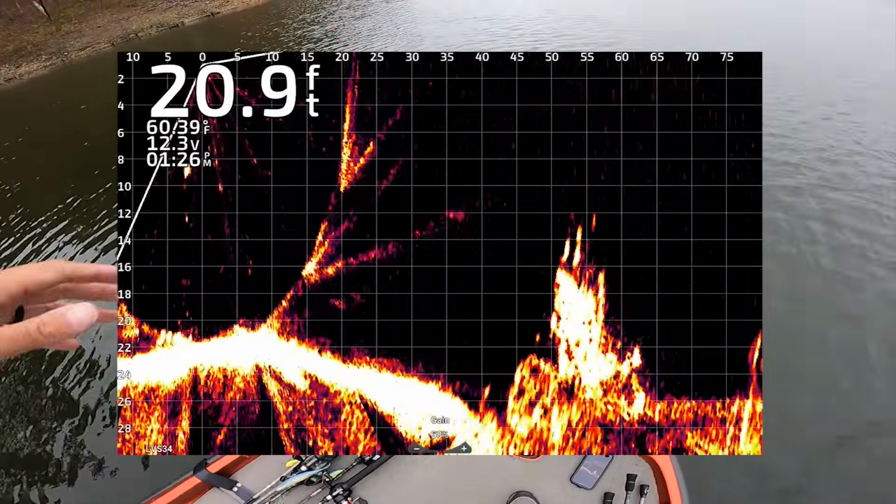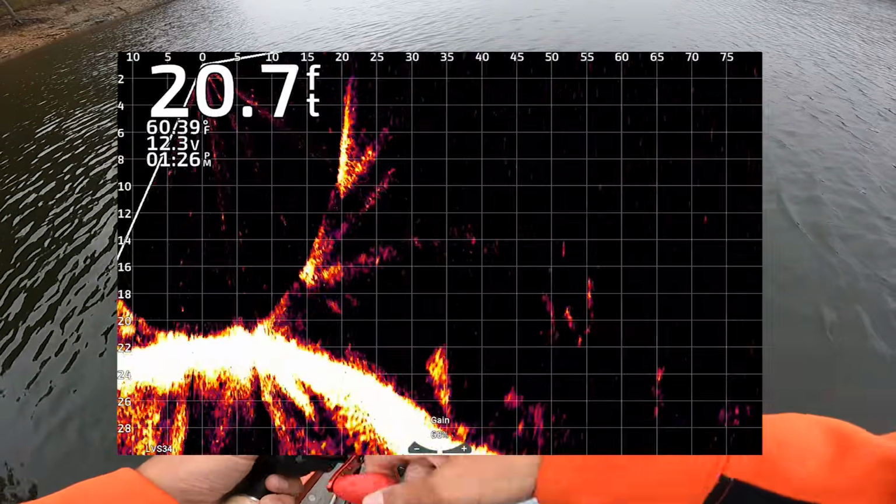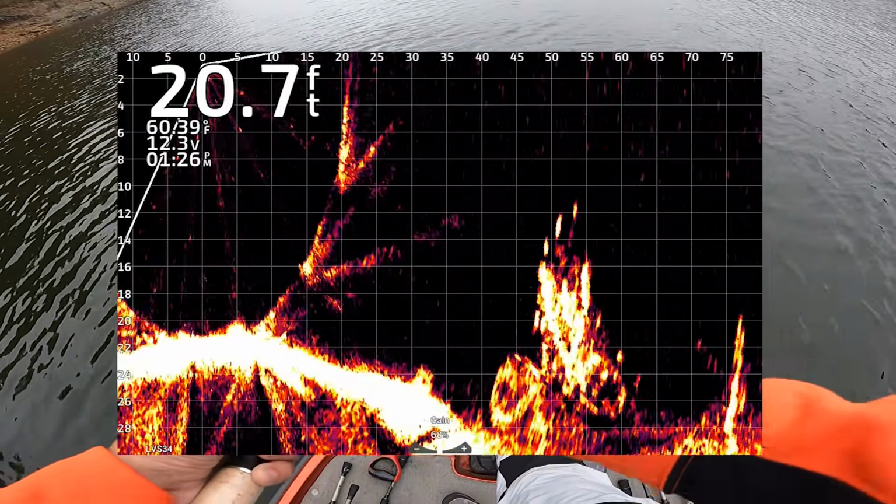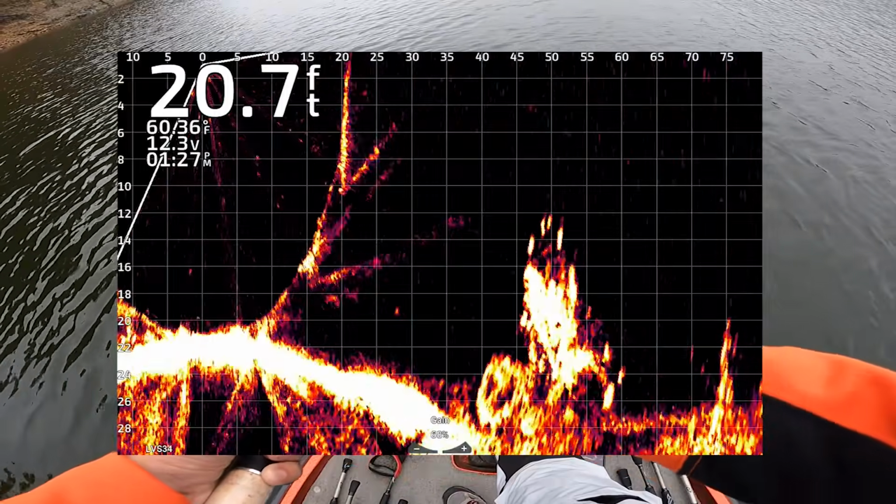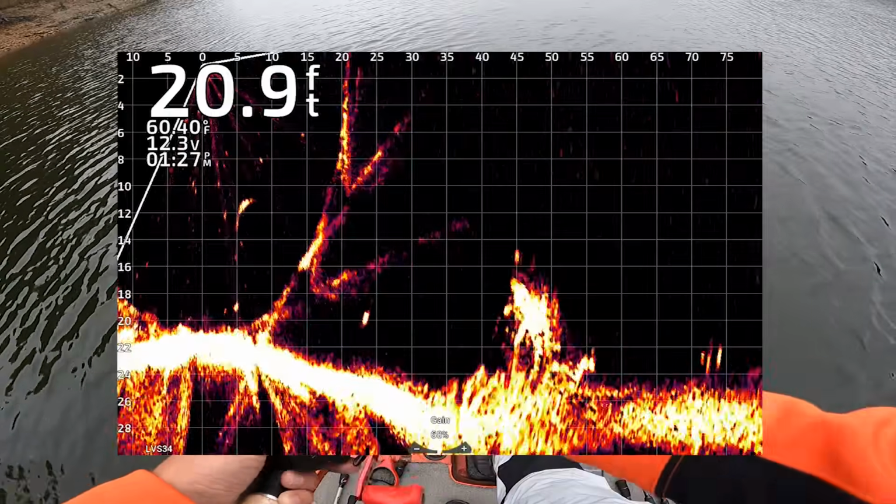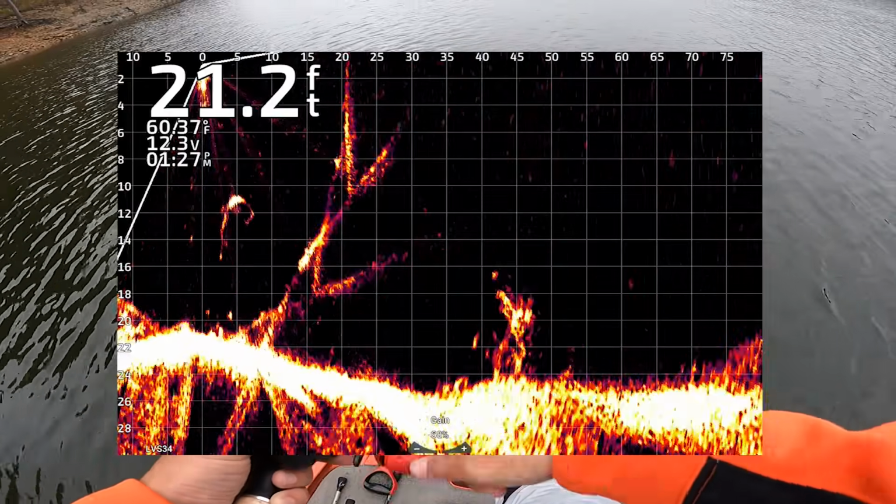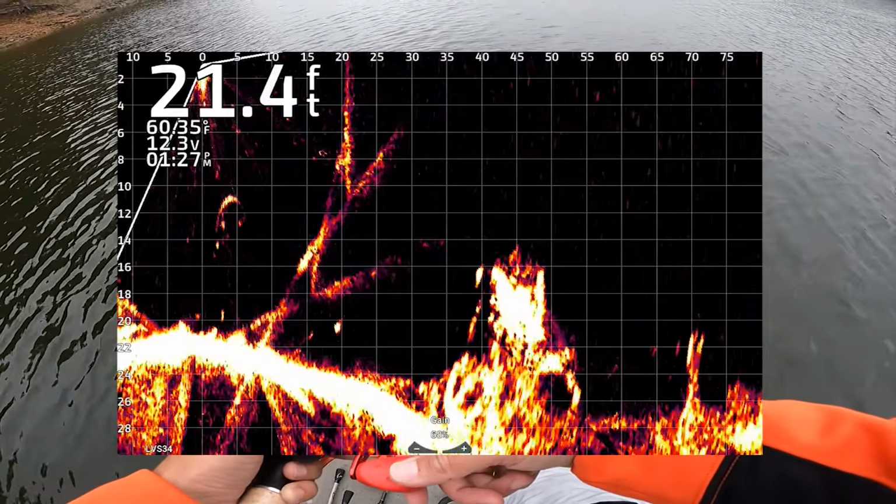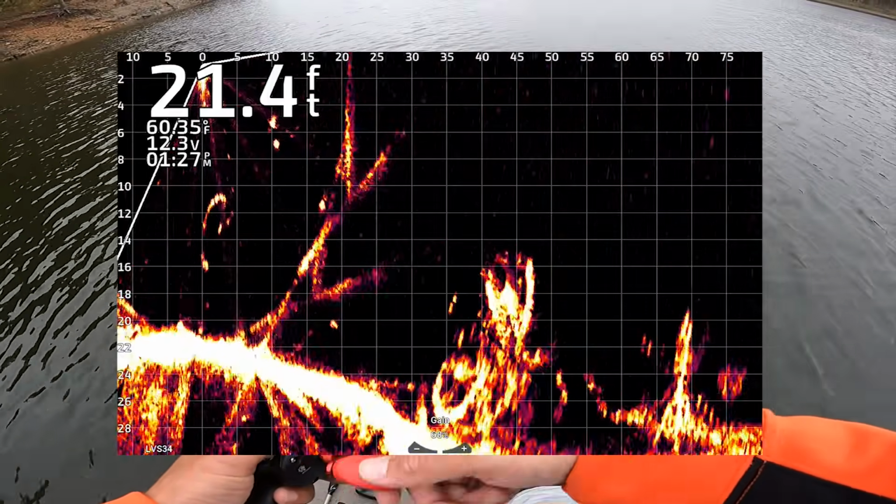Let's see if I can get this thing down there. There's some fish on top of this thing. I'd like to get this thing down there. There it is on top. Here he comes. There they go, they're chasing it. Now guys, gosh, they didn't want to eat it.